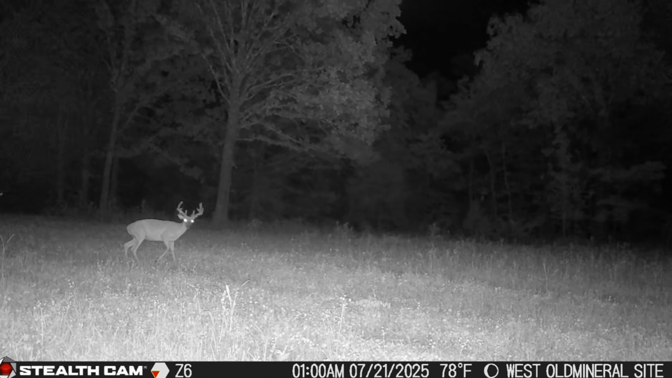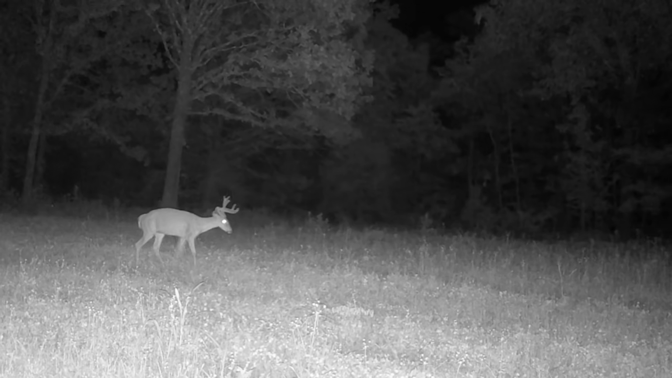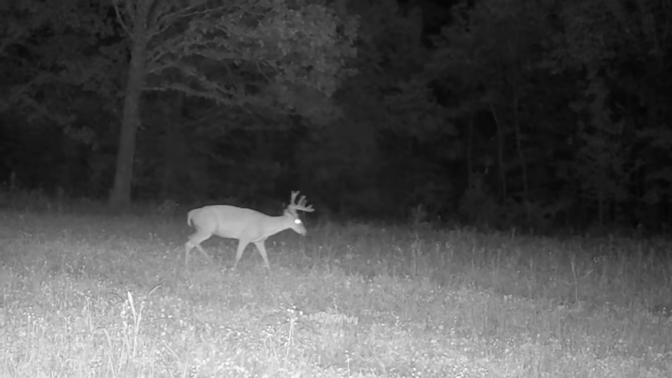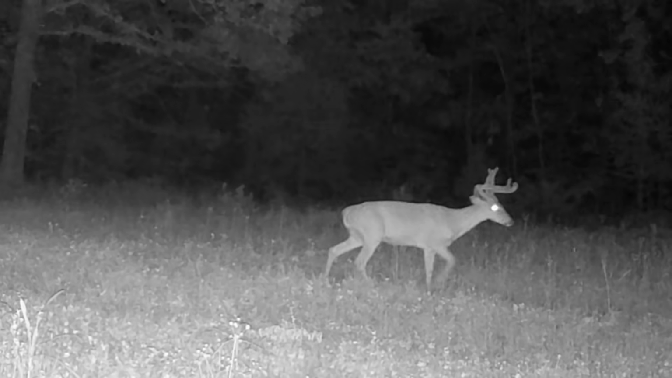So this buck, he is a weird one. I thought maybe he was the gimpy 10. He's got a drop tine on his right hand side. Again, man, he'd probably be an honor to put him on the wall. He is just all junked up and just weird, obviously probably because of his injury.